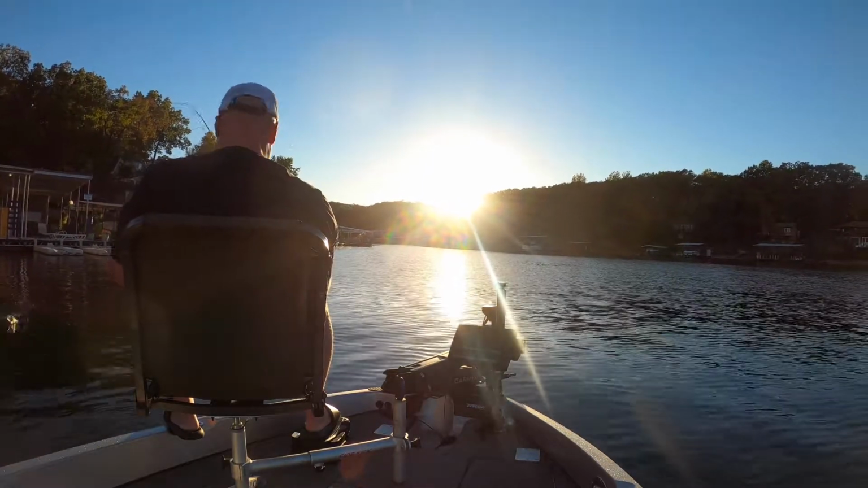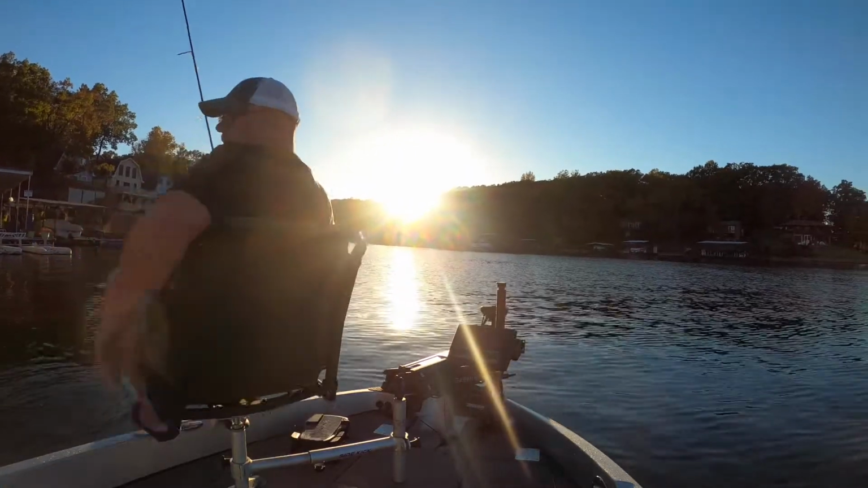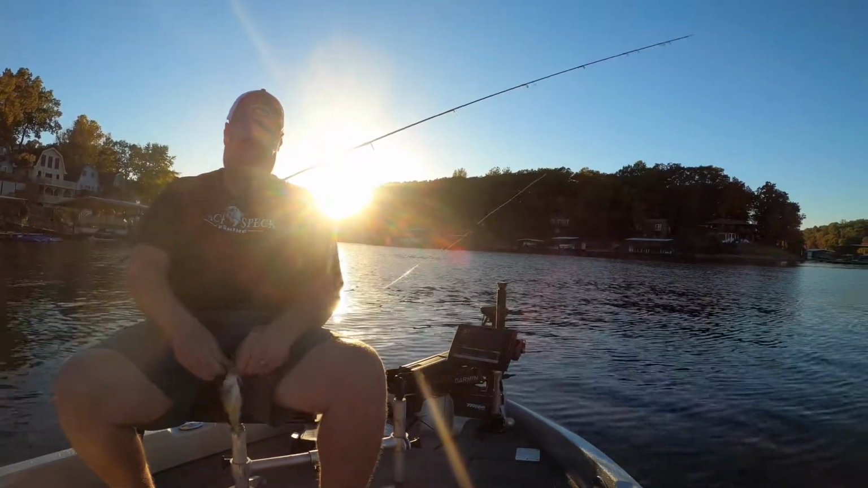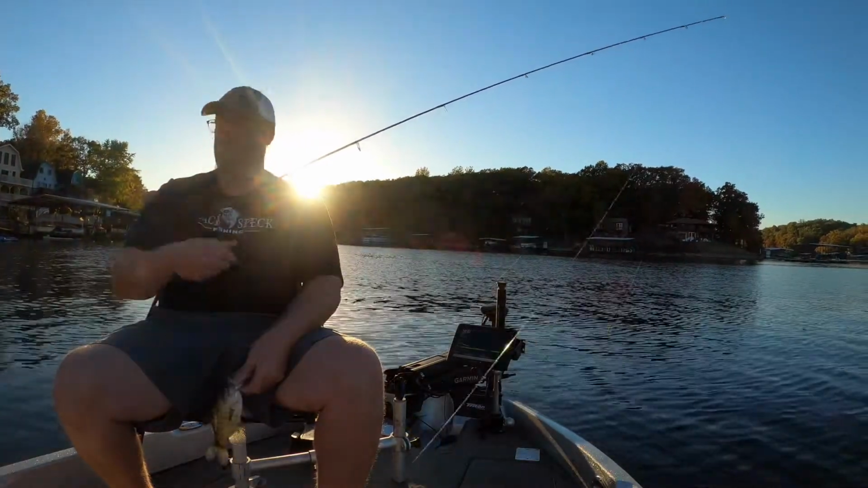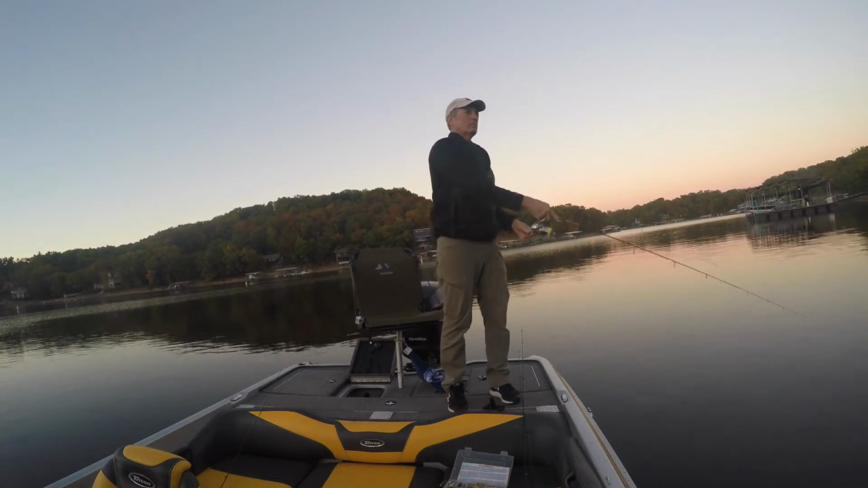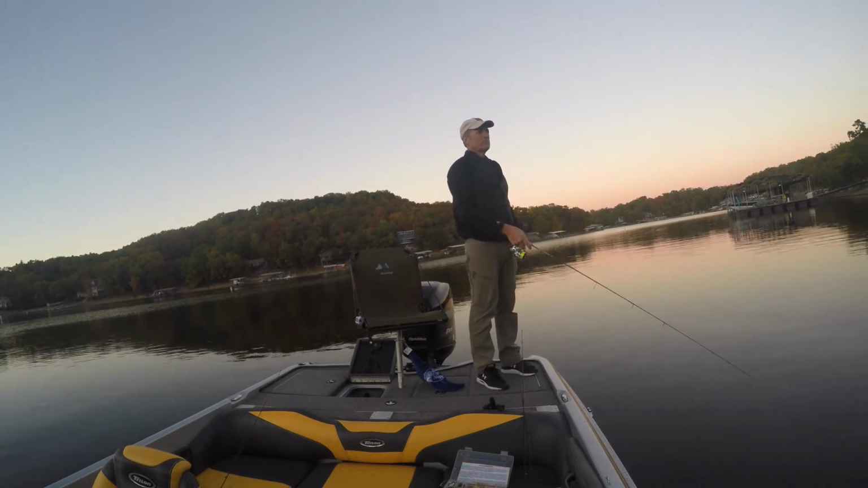Little light bite. Down the side of the dock. Occasionally throw out here, catch a couple, but mainly just hold on that brush. That's what you do first in the morning.